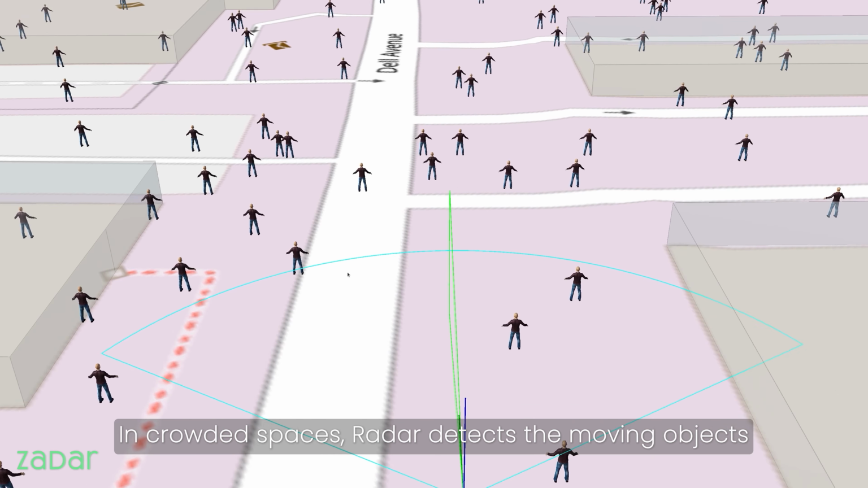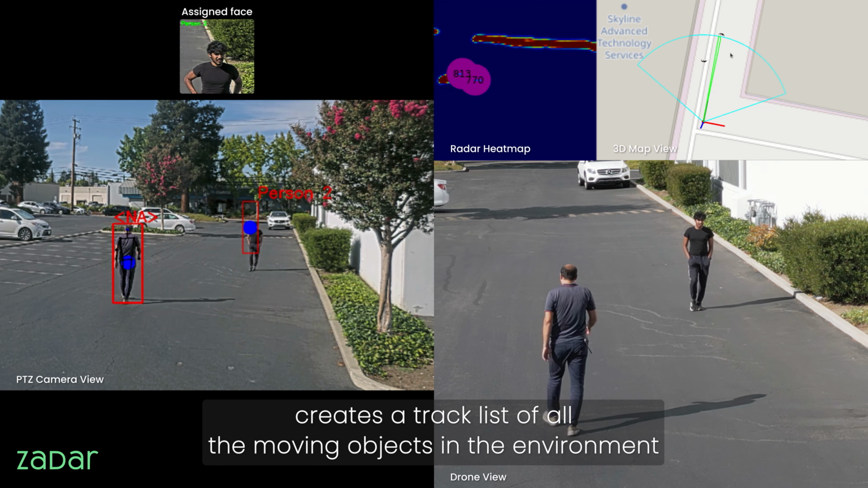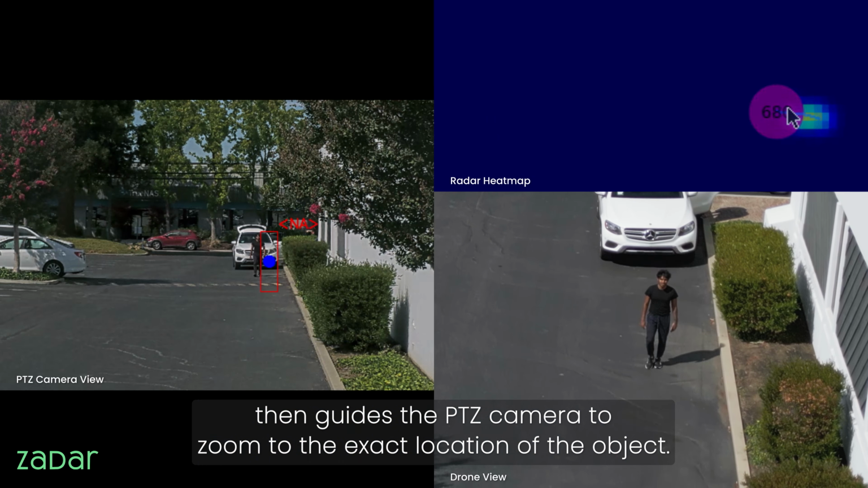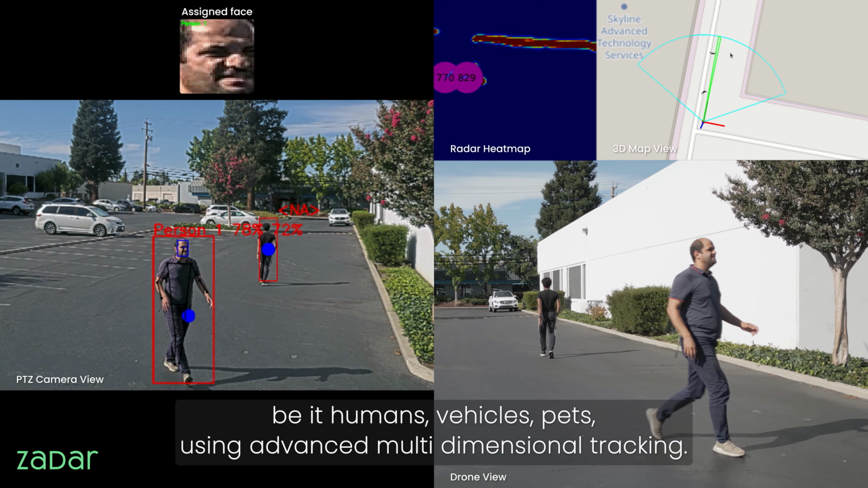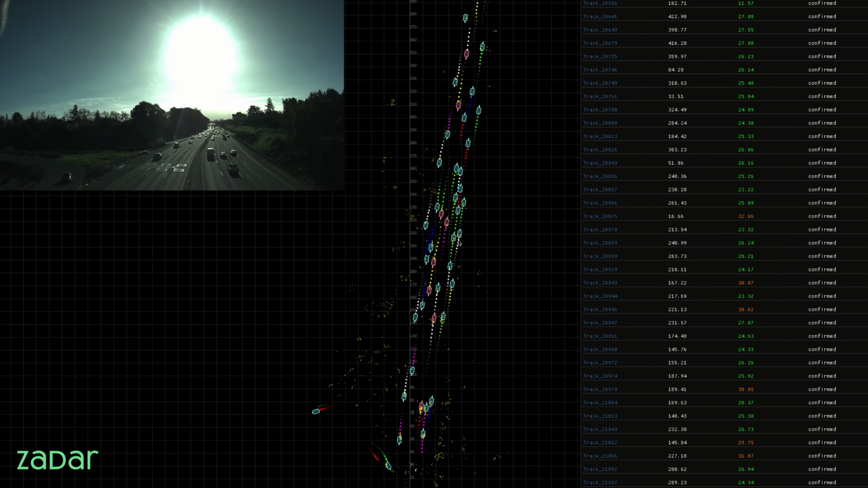In crowded spaces, radar detects the moving objects, creates a track list of all the moving objects in the environment, then guides the PTZ camera to zoom to the exact location of the object. At this point, the camera could identify the moving objects, be it humans, vehicles, pets, using advanced multidimensional tracking.